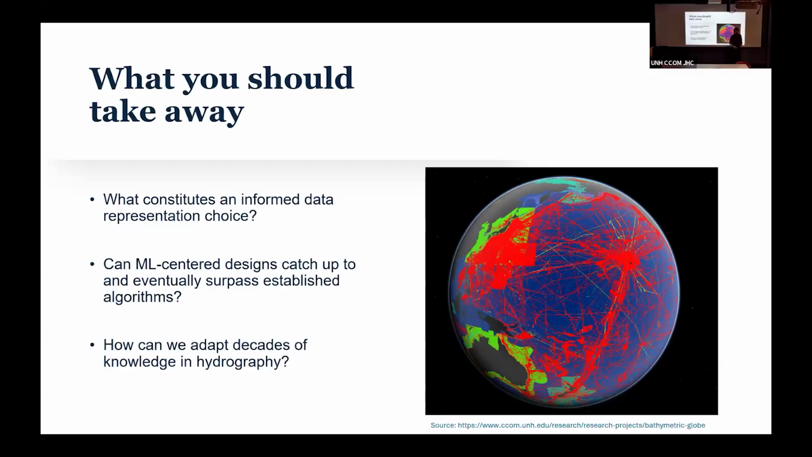Why am I choosing graph? Was it a mistake to choose graph? Should I just stick to grids? This is what I'm going to try to prove.